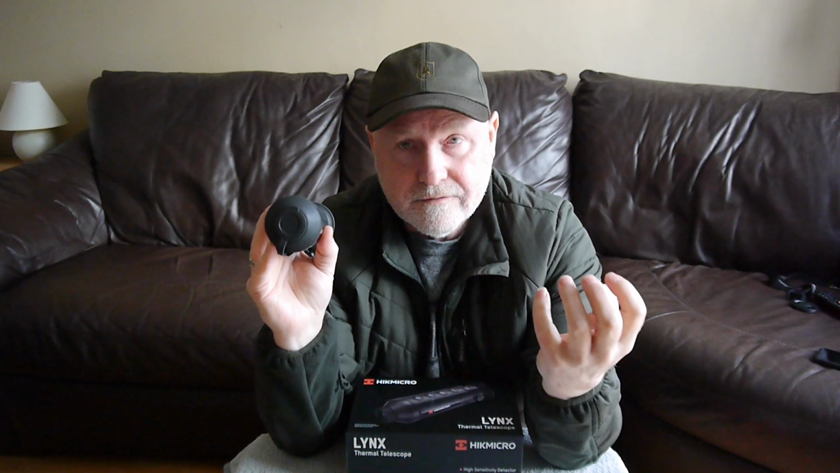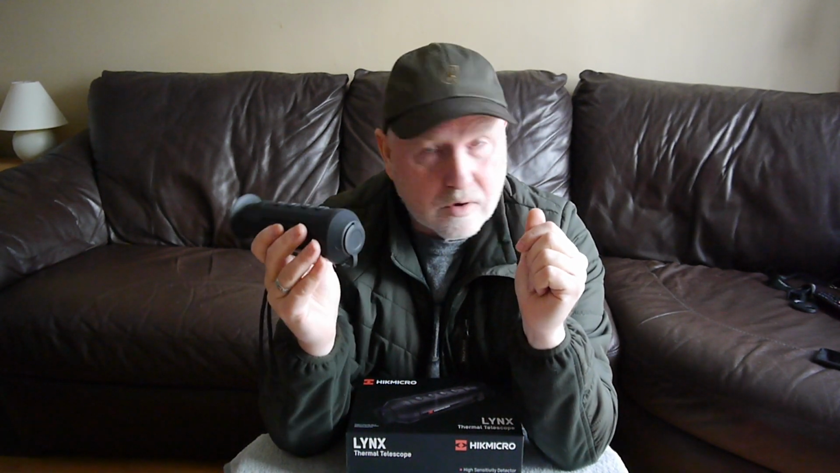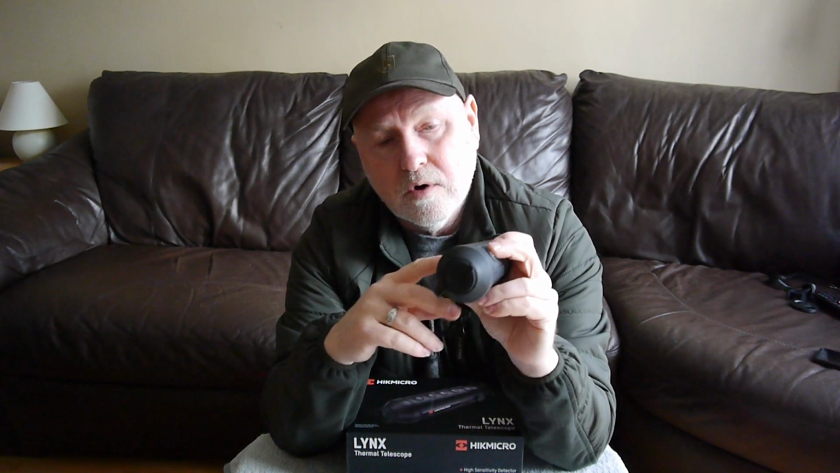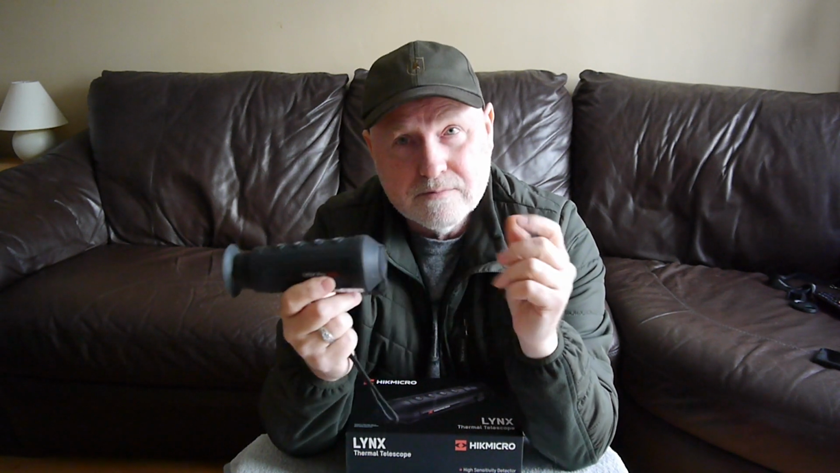It allows you to stream and look through the device on your phone, all the usual things. You can control the device on your phone, change the colour palettes, that sort of stuff. But most importantly, you can download the footage wirelessly by connecting to the hotspot on this device. So connect to the device via your phone and you can download the footage. It's a bit of a faff to download, but it's not a deal breaker by any means, as long as you've got a smartphone.